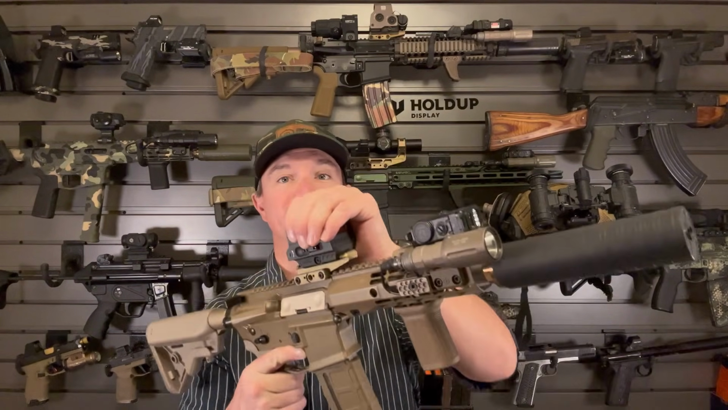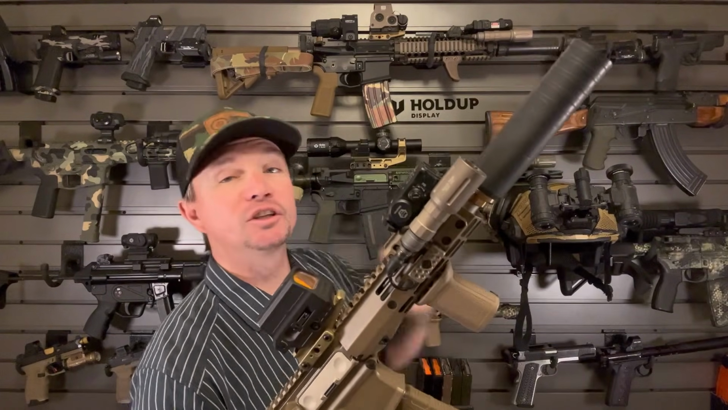Cool thing is too, generally zeroing your IR laser means putting on your nods, going outside and zeroing it to your daytime optic. It's not difficult to do, but you know, you have to do it in the dark with nods on. Well, with both the GL5 Pro and the GL4 Pro, the lasers are slaved to each other. And so I wanted to try that out this time.